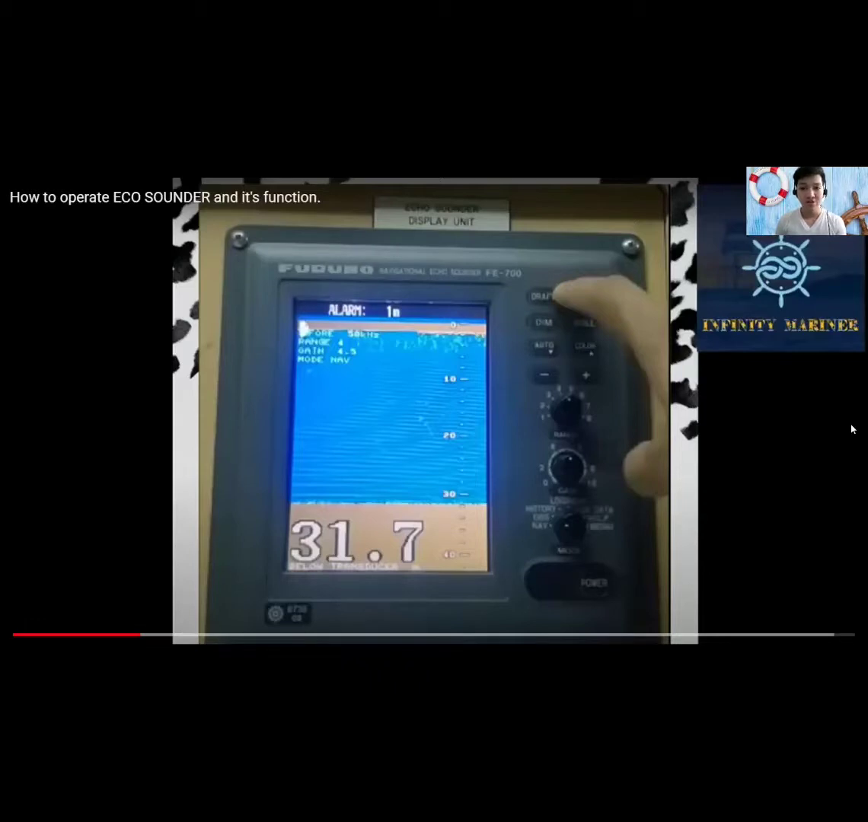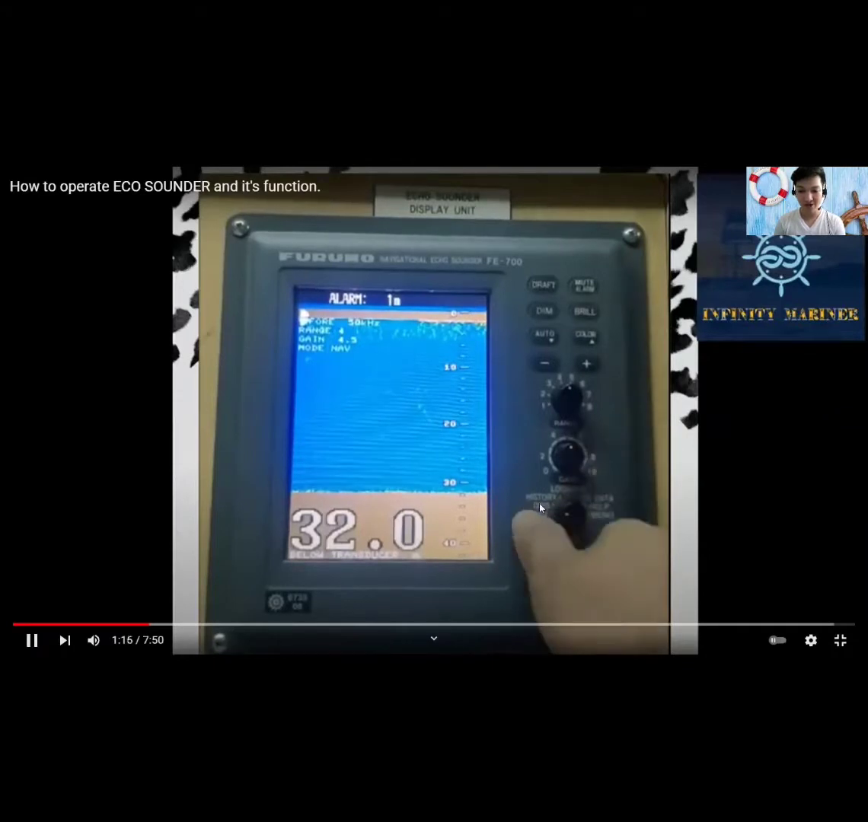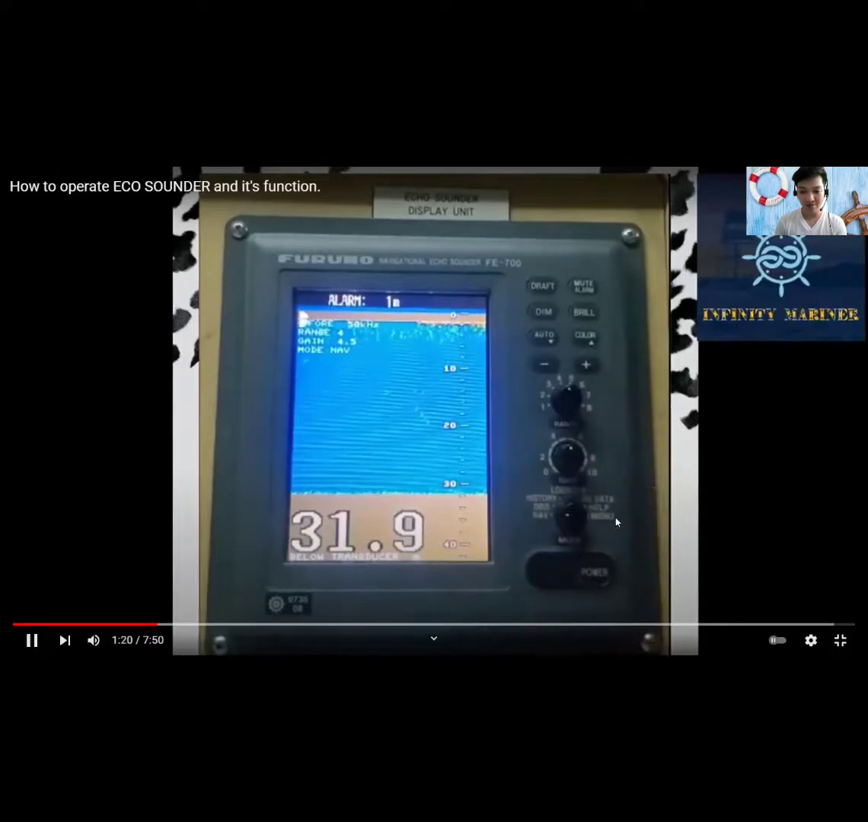Good day, sir. So now I'll be explaining the different display modes in the FE-700 Navigational Echo Sounder. The mode selector chooses the display mode among nav, DBS or depth below surface, history, logbook, OS data, help, and menu. So here you can see the nav, DBS, history, logbook, OS data, help, and menu.